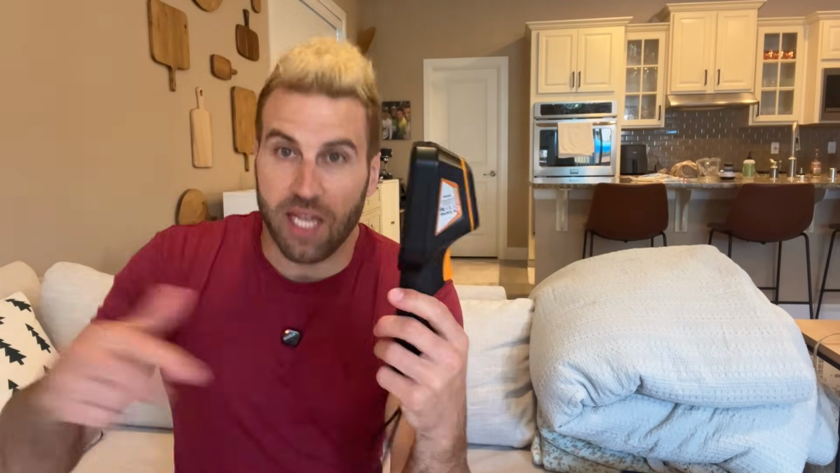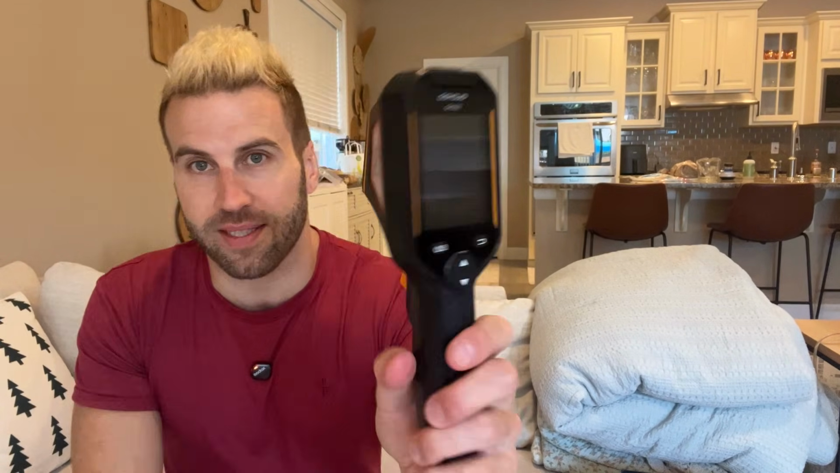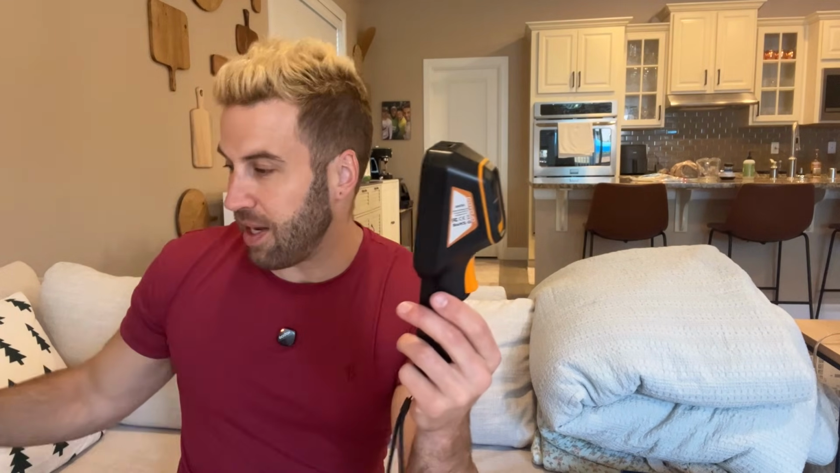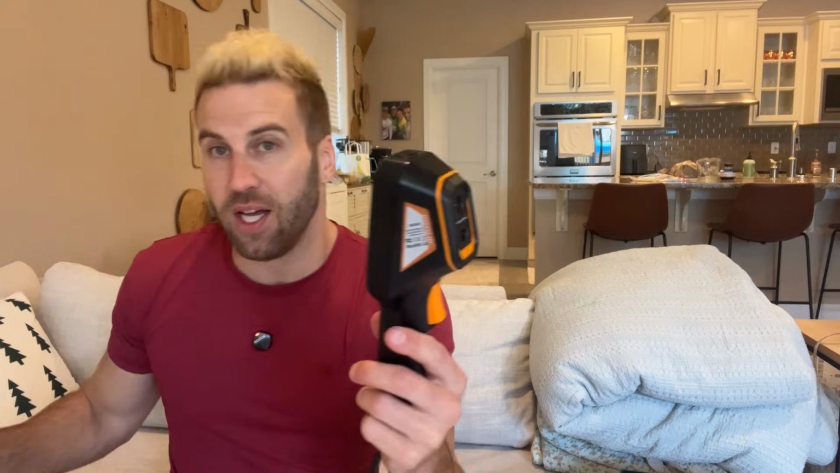All right, why is everyone buying this thermal imaging camera from Goyo Joe? This is the GH192. It is flying off the shelves on Amazon. Why? So the first thing is people are seeing that it's flying off the shelves. It is selling over 200 units every month right now. And not only is it selling that many units, it's being rated and reviewed very highly by those who buy it. So it has a total of 105 ratings with an average star rating of 4.5 stars.